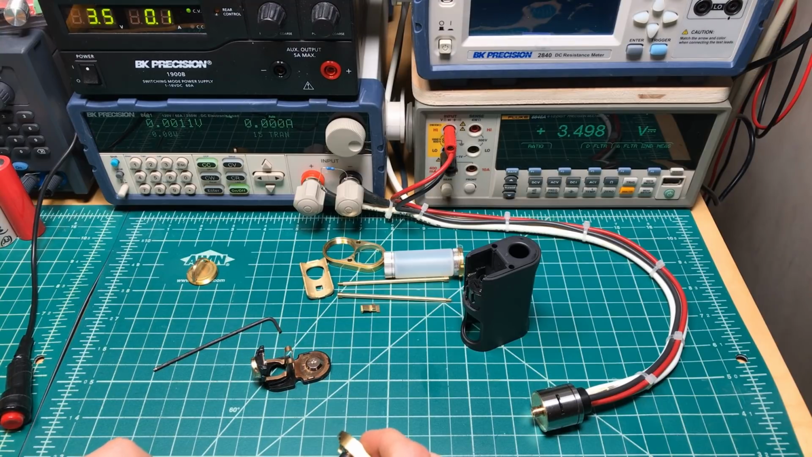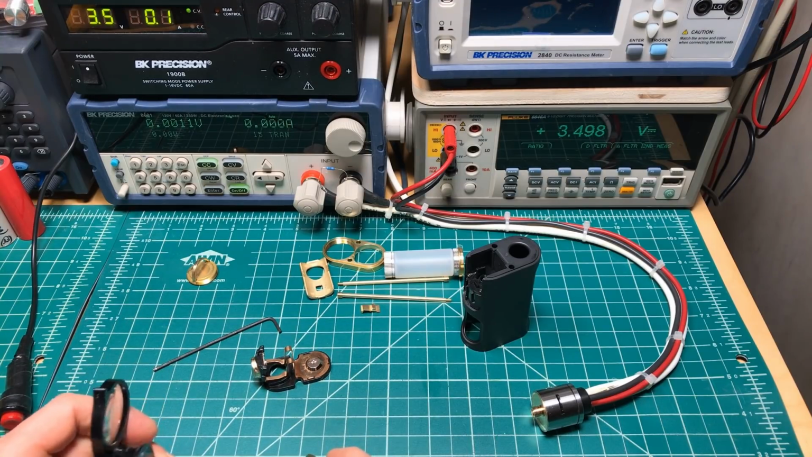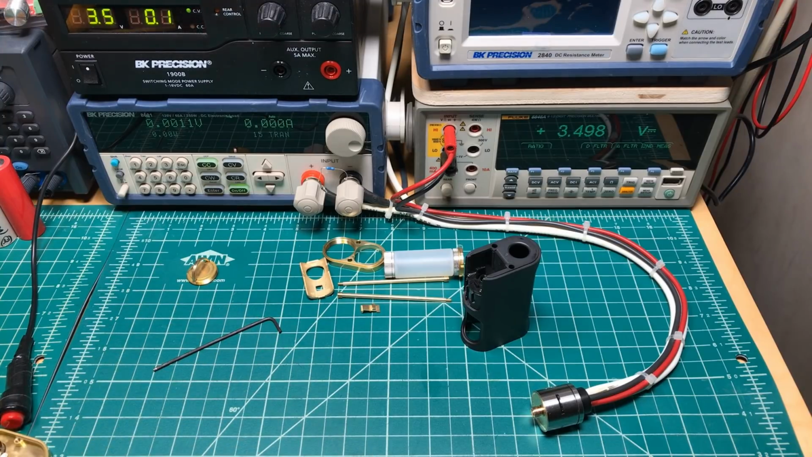test is done. There's beeping and ringing and dinging and goes on here every single hour.